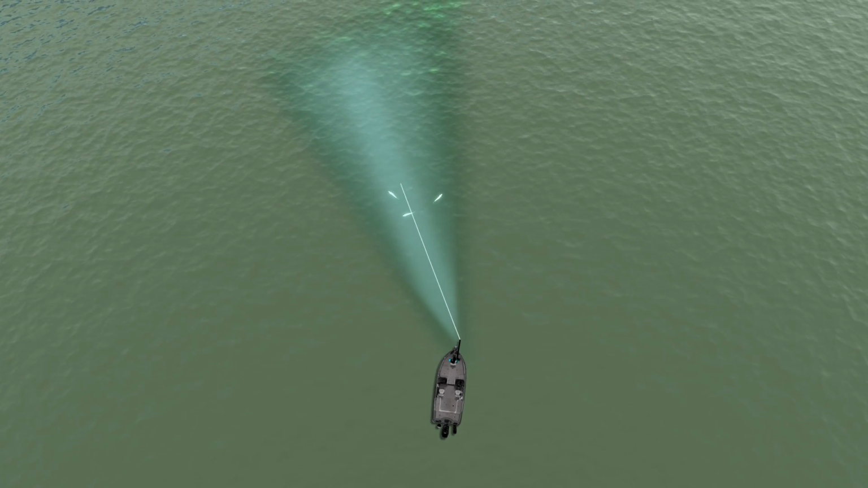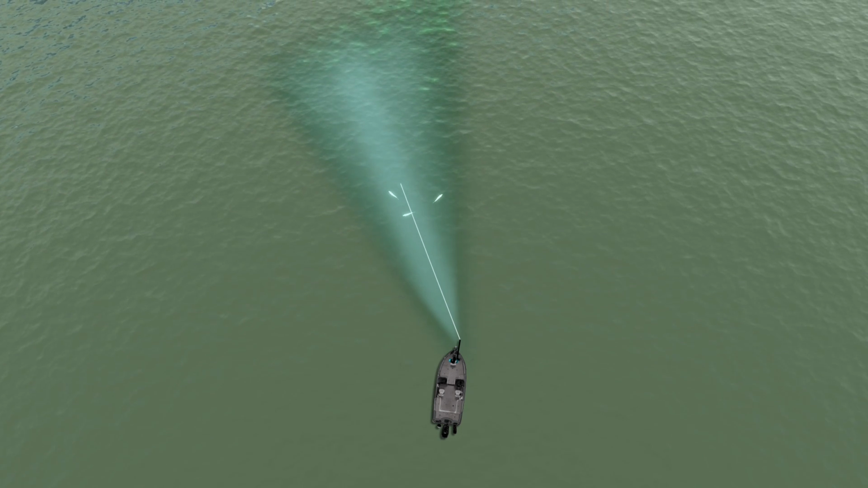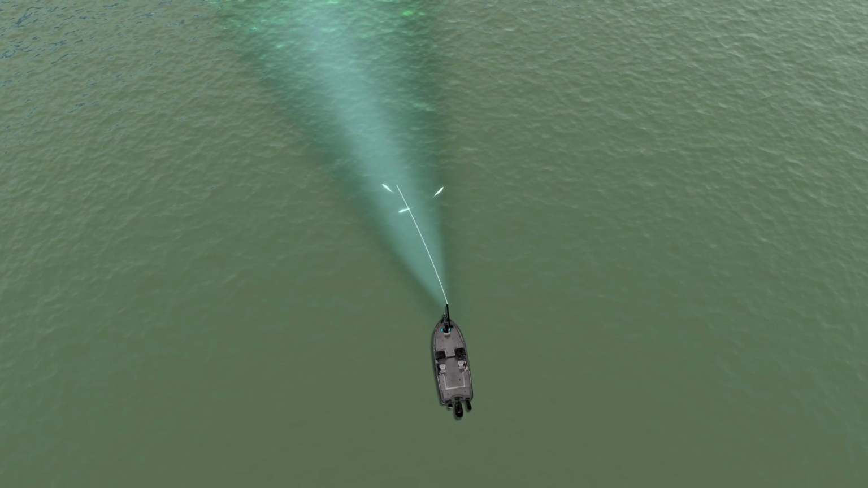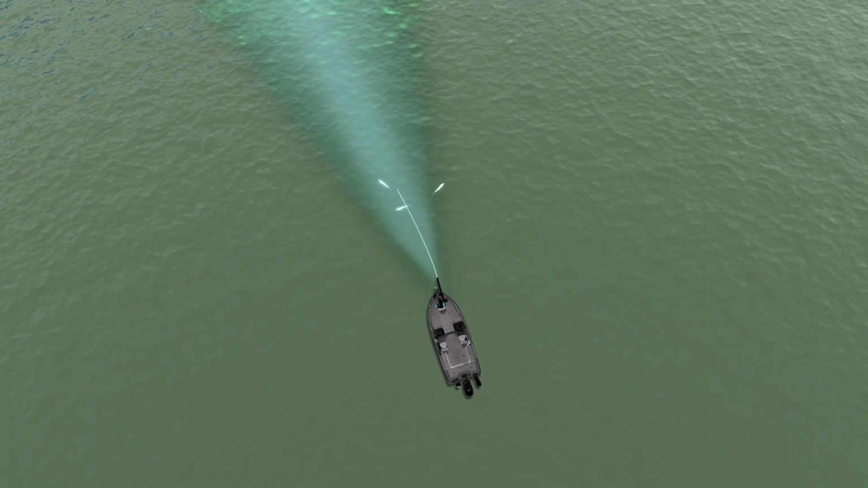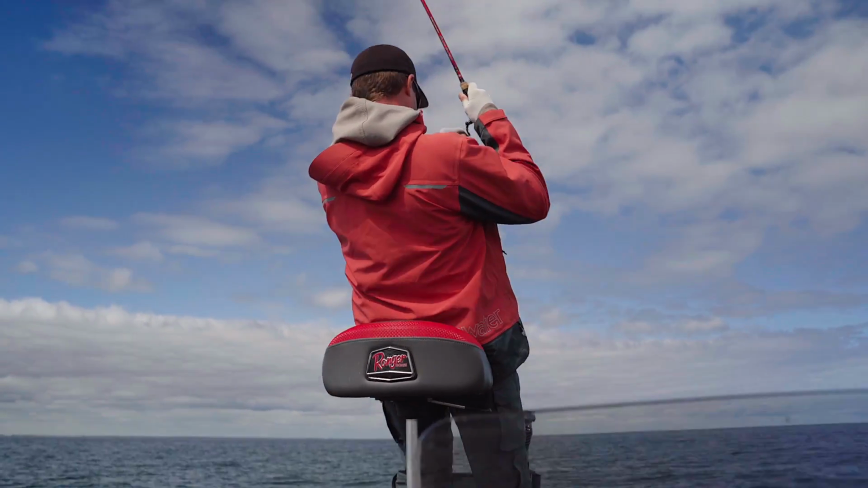Obviously, once I make my cast, when I make a cast at a fish, that's like my marker buoy, because then I can allow myself to basically pull my boat towards wherever I just made the cast, my line being the marker, and at the end of the day, it just helps me pinpoint and realign back on those fish.